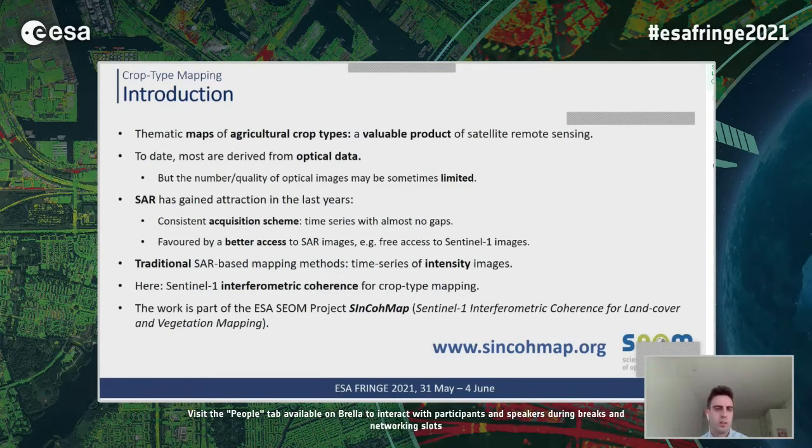So this work is related to crop type mapping. This crop type mapping constitutes a valuable product of satellite remote sensing because it provides useful information for producers or agencies at either national or international levels. To date, most crop maps were derived with optical data, but as we know, the quality or the number of optical images might sometimes be limited because of the presence of clouds or haze, for instance, during winter.